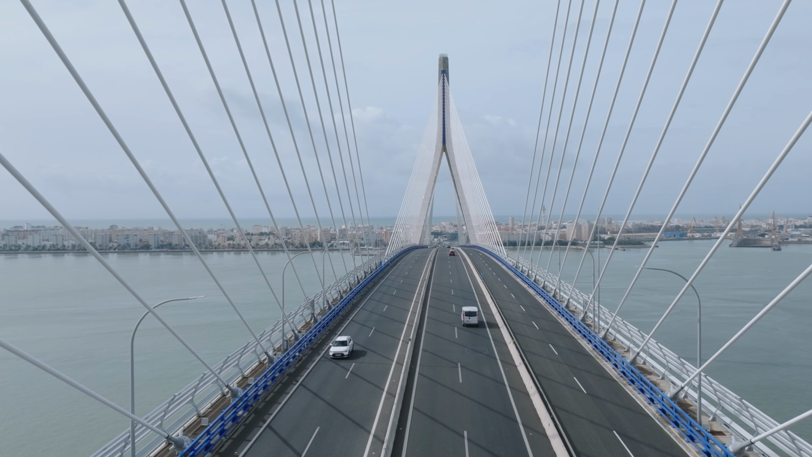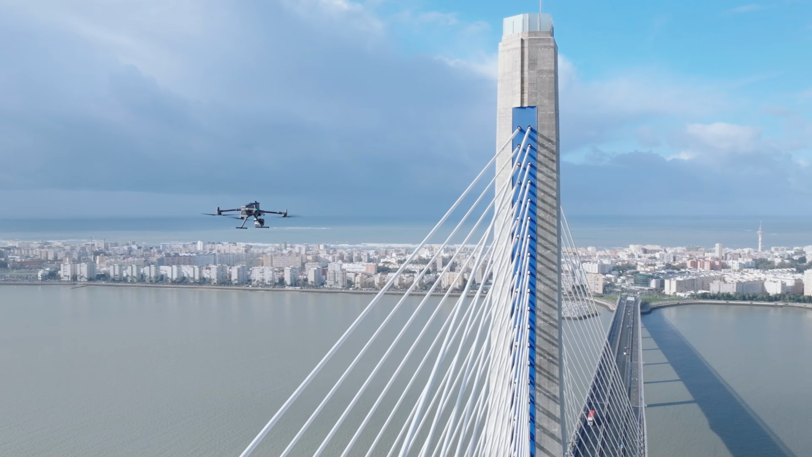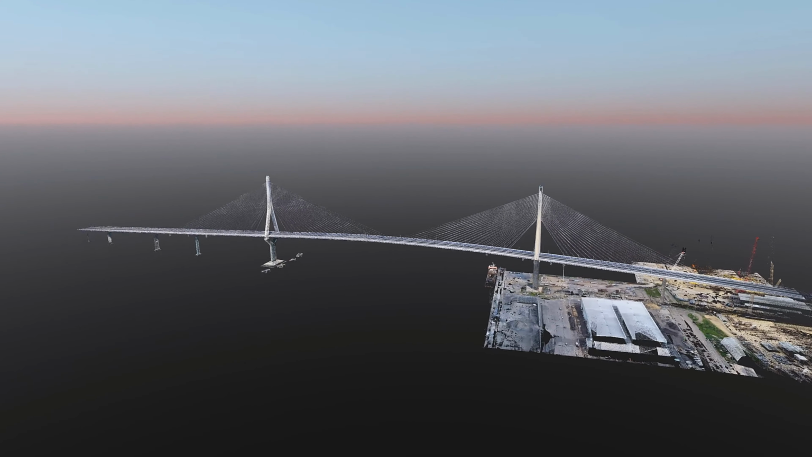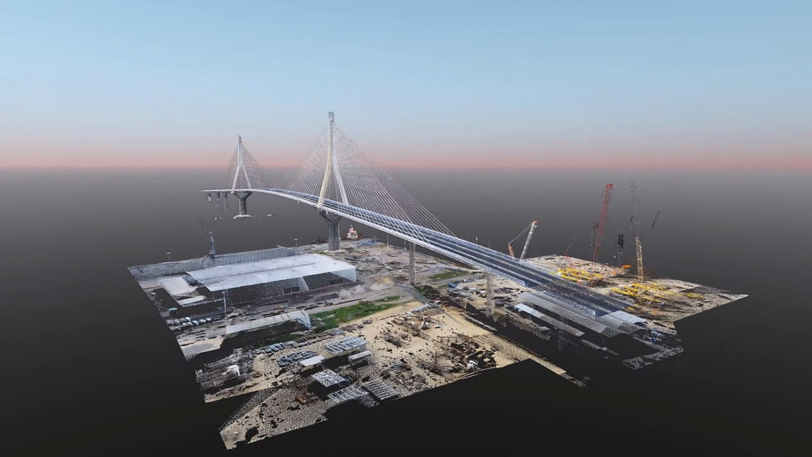This bridge is critical infrastructure. Every day it faces traffic, wind, and weather. To keep it safe, engineers need accurate and up-to-date data. That's why we are creating a digital twin. A digital twin helps monitor deformation, detect issues early, and create a solid baseline for future inspections.